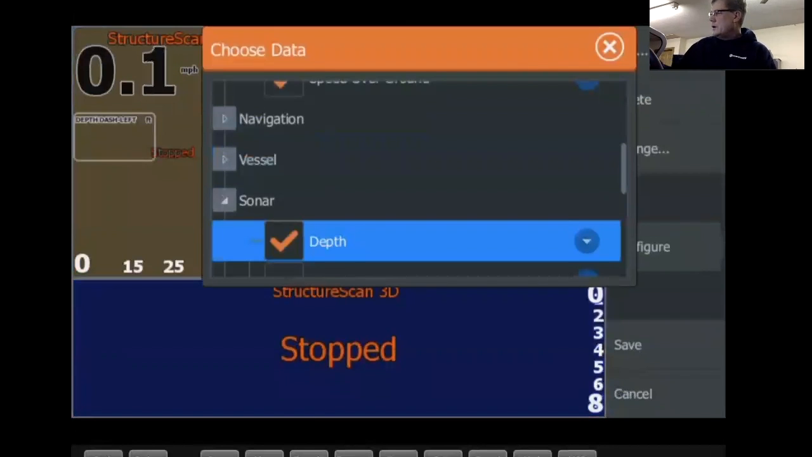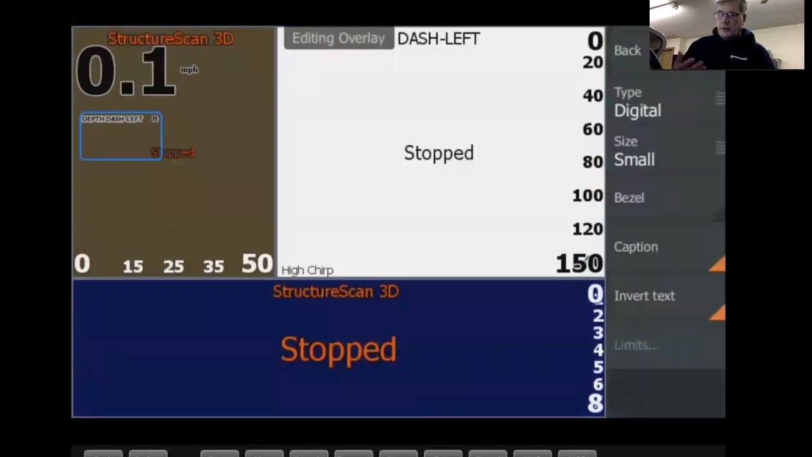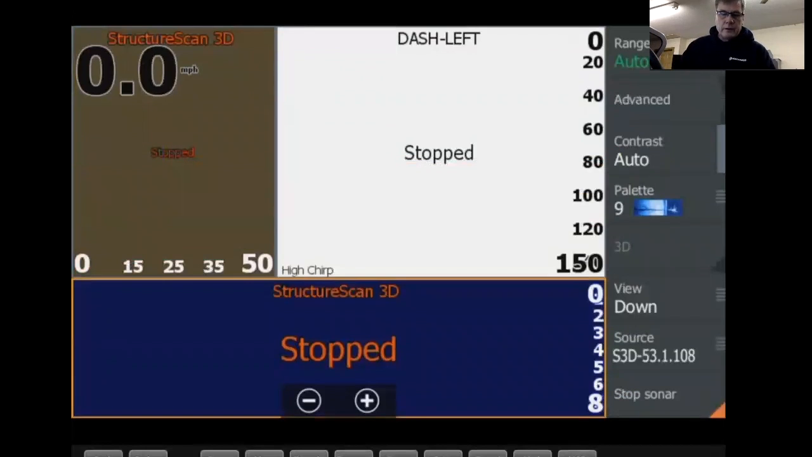So anyway, tap on the X, and now if you want to move that around, you just tap and hold on that. You can drag that wherever you want on the screen, and over here is where you can configure it again. Remember we talked about configuration: size, digital type, if you want a bezel on there, caption. So you want the caption, it just gives you the feet. Go back, and we're going to cancel that out there. Do you want to save changes? Discard. So we're going to leave that right there.